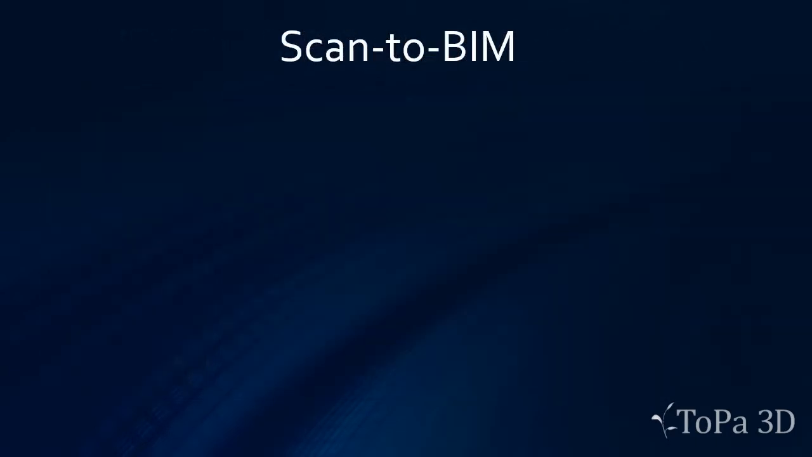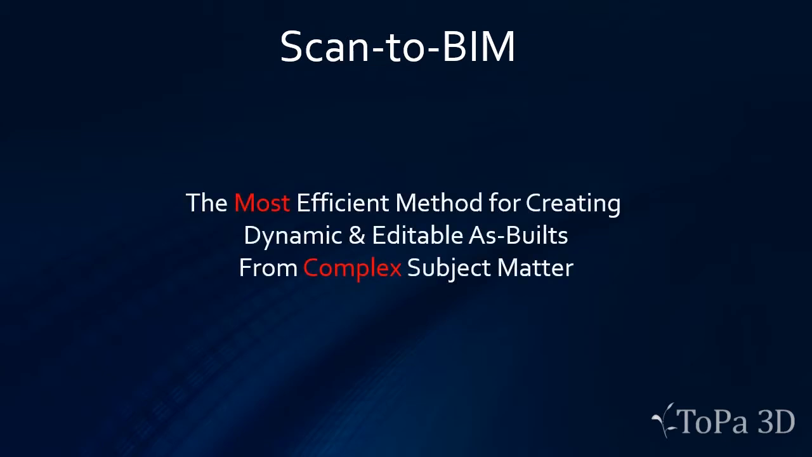That leads us to this process which we call scan-to-BIM. So creating 3D scans is one thing, and having the ability to measure them is awesome, but we also need to have it into a design model a lot of times so that you can redesign for, say, a remodel. So 3D scan data and scanning for the purpose of creating a BIM model is the most efficient method for creating dynamic and editable as-builts from complex subject matter. The more complex, the better the application.